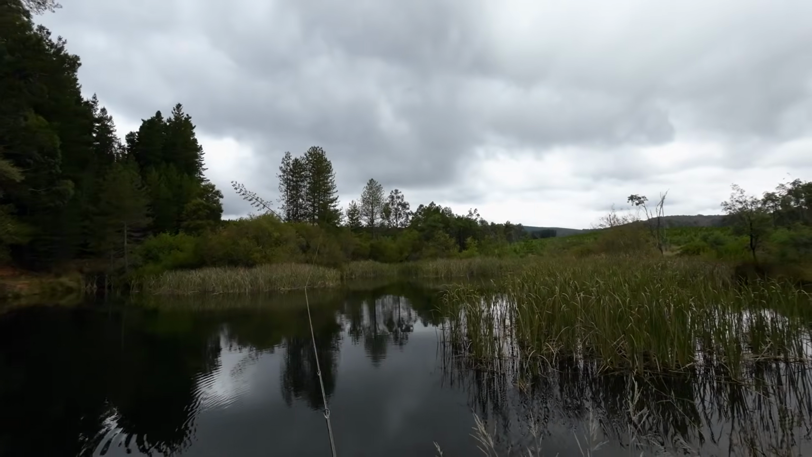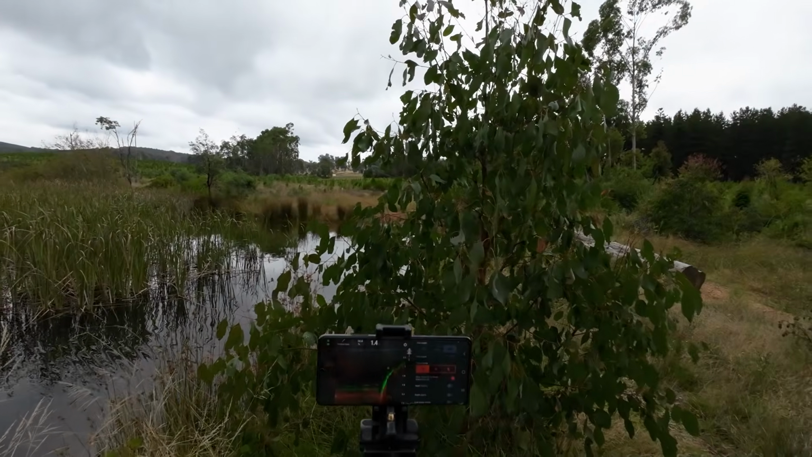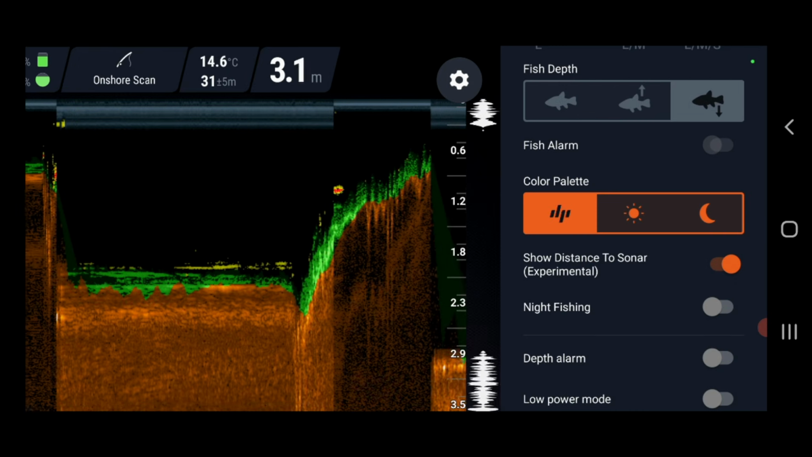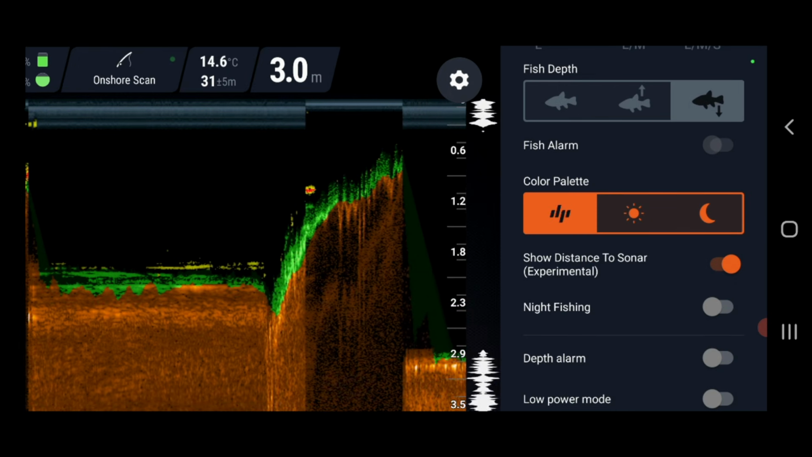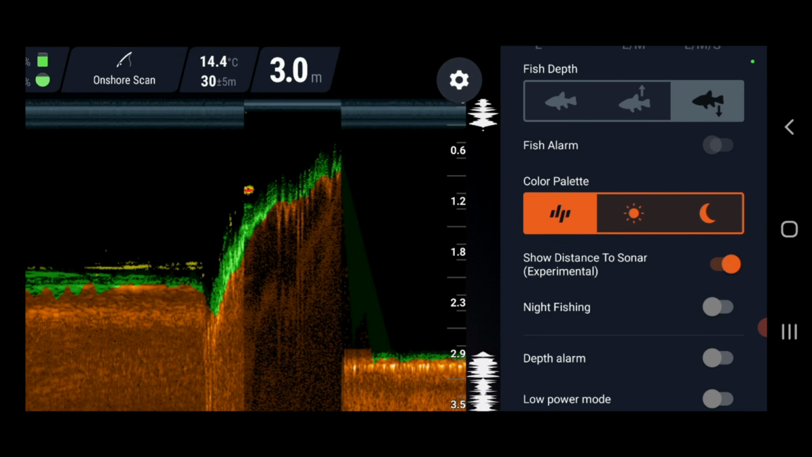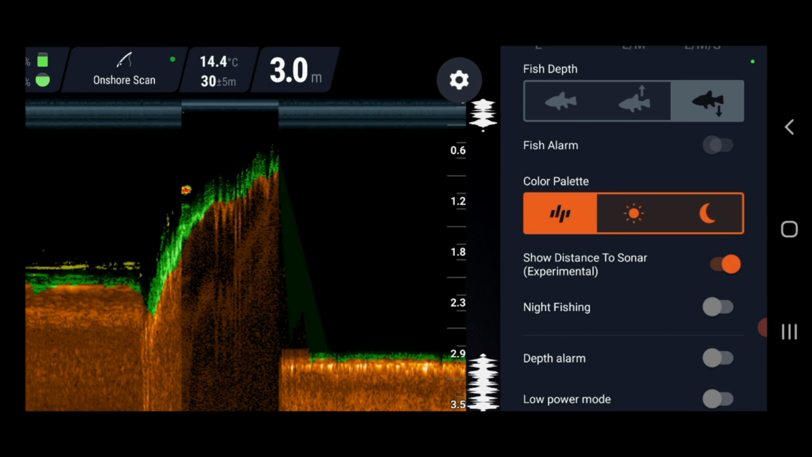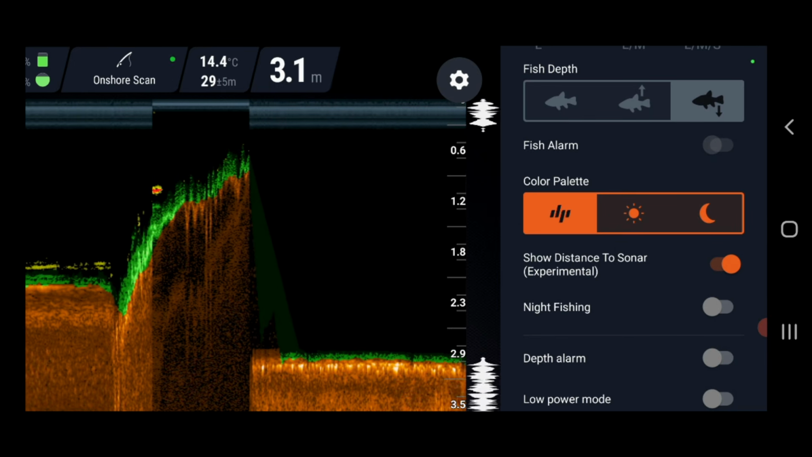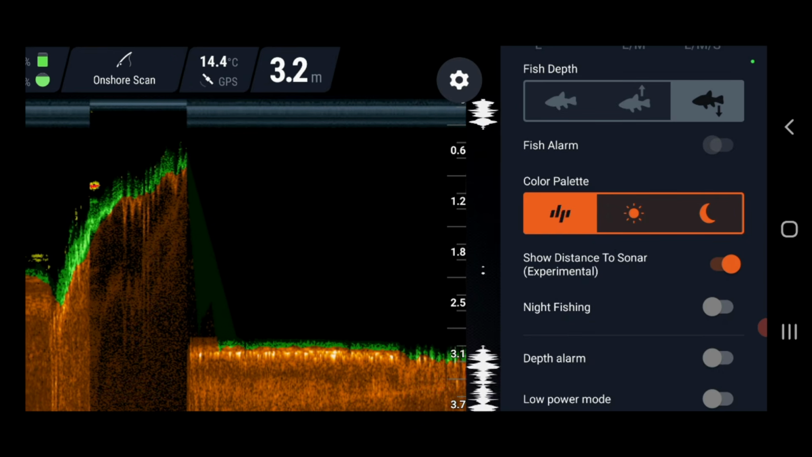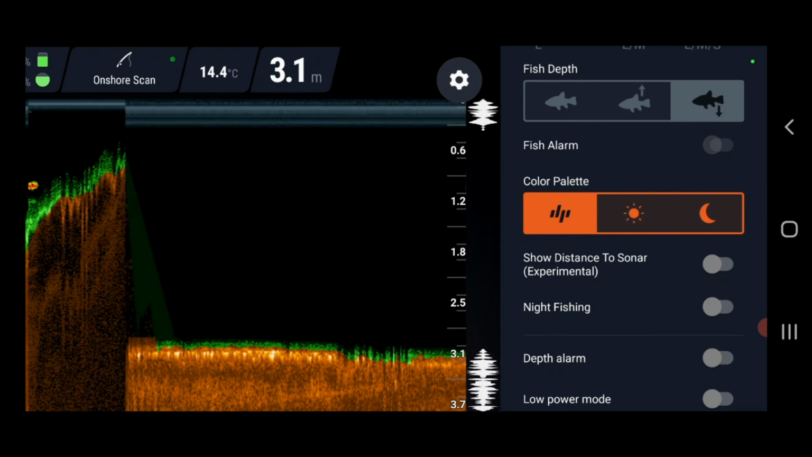This is only a new feature, this one. I'll lob a big cast way out there. It might take a bit longer for it to start scanning again, but we'll have a look and see. Now, here we go. Look at that, 31 plus 5 metres. So it must be around about 31 to 36 metres way out there where I just cast it. And it's 3 metres deep. That's pretty cool. So that tells me how far out I am. I don't actually know why you would need to know that, but it's there if it's something that interests you. Right, now I'll turn that off. We don't need to know that.